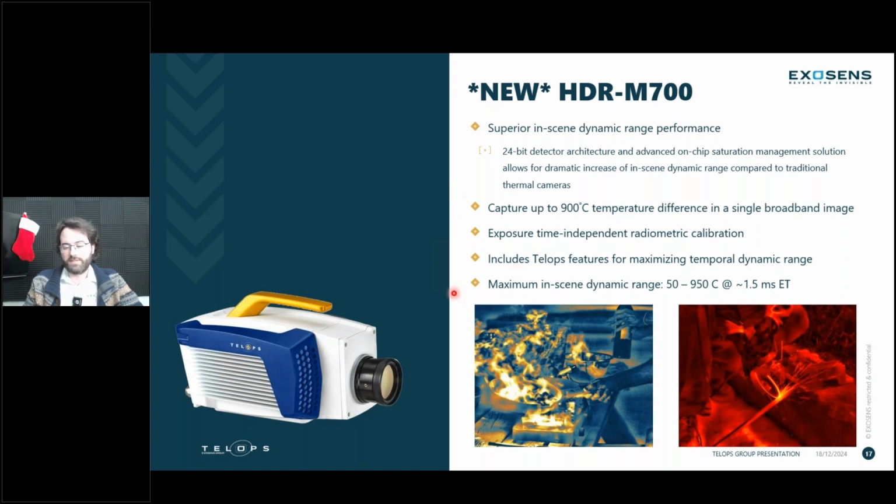Now, this was somewhat of a celebration event when the camera was finally released, with some strawberry flambé. We can see the amazing contrast detail of the temperature range. We had the picnic table here at room external temperature. We had those flames, and beyond the flames, none of this was saturated, and all of it was captured frame by frame with that amazing HDR M700.